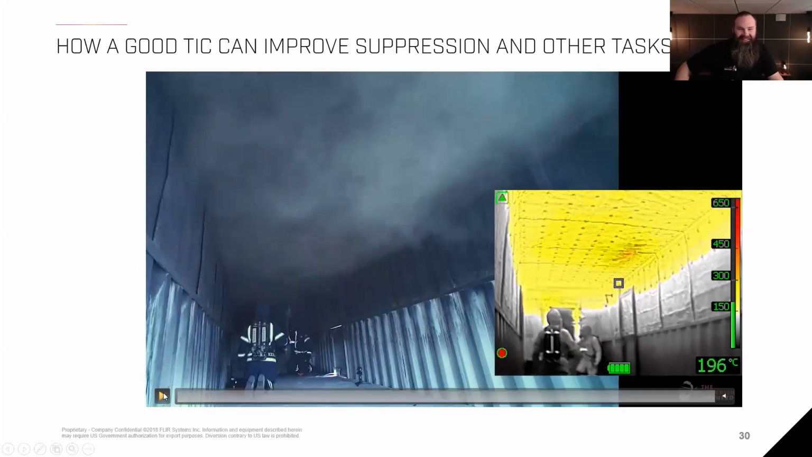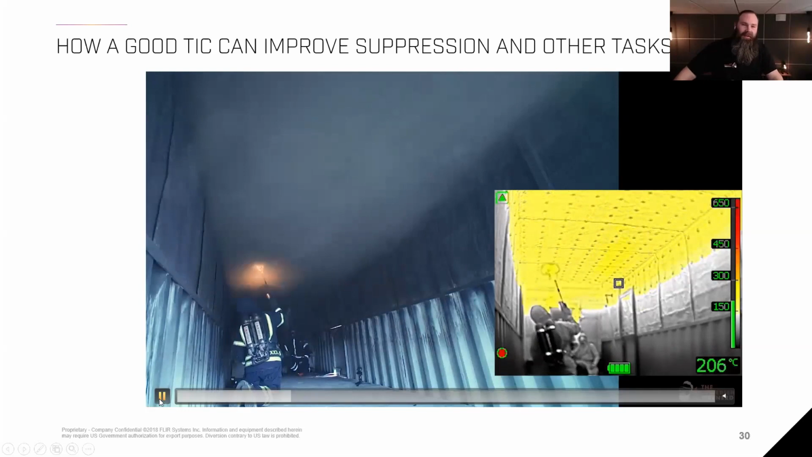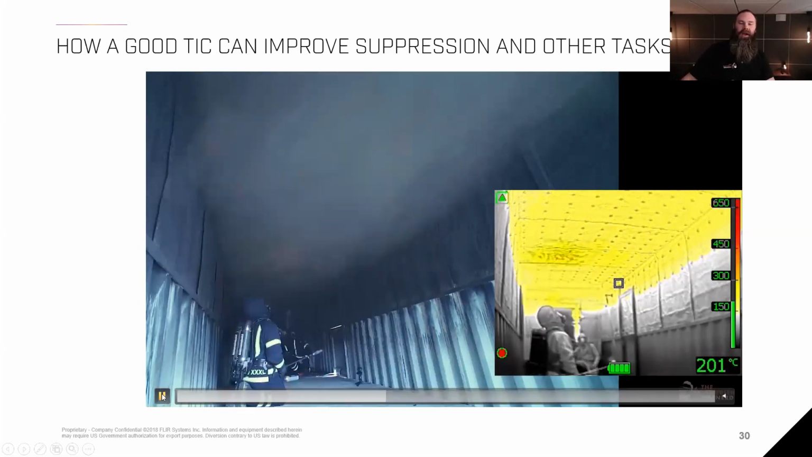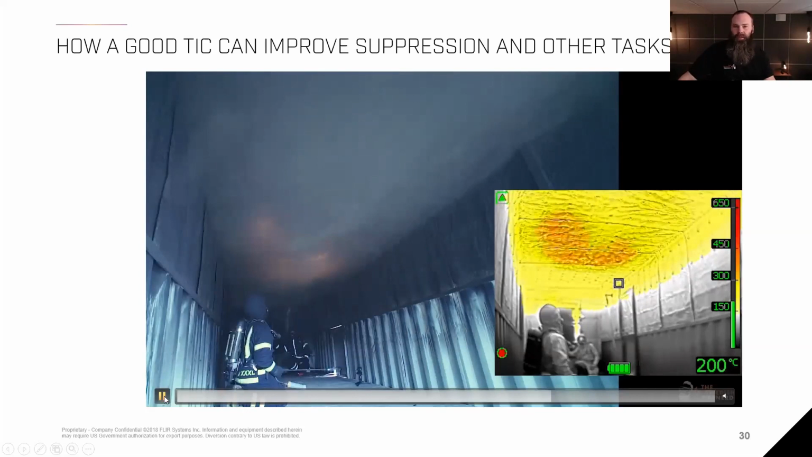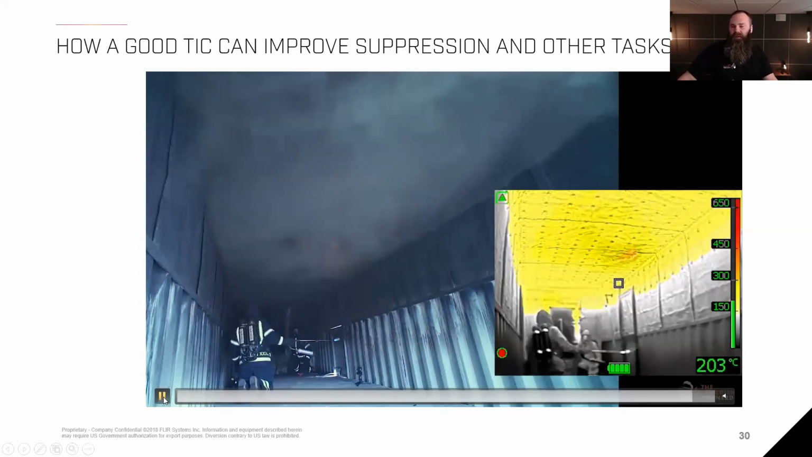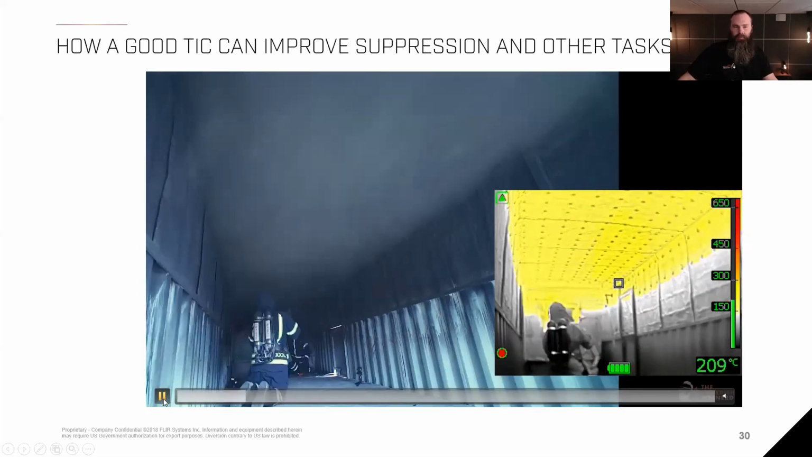And again, I'm a nerd, but I love it. It's just fun. It's just interesting. But again, the capability of seeing things through the smoke, what happens behind the actual smoke layer, what happens above our heads, it's just phenomenal being able to do that. And as an educator, I can show stuff that I could not have done otherwise. It's invaluable to me.